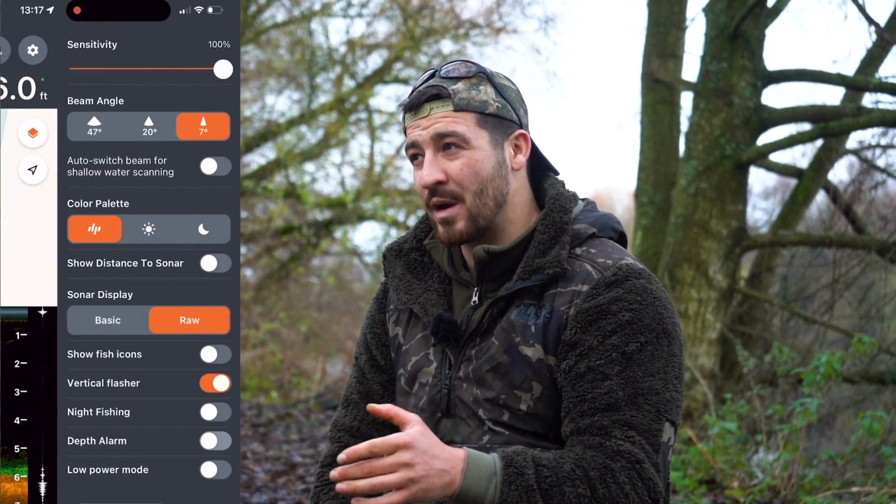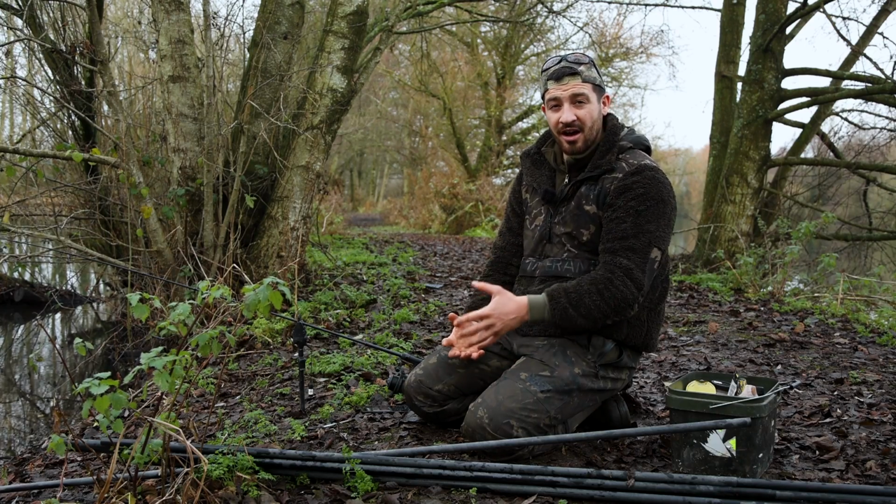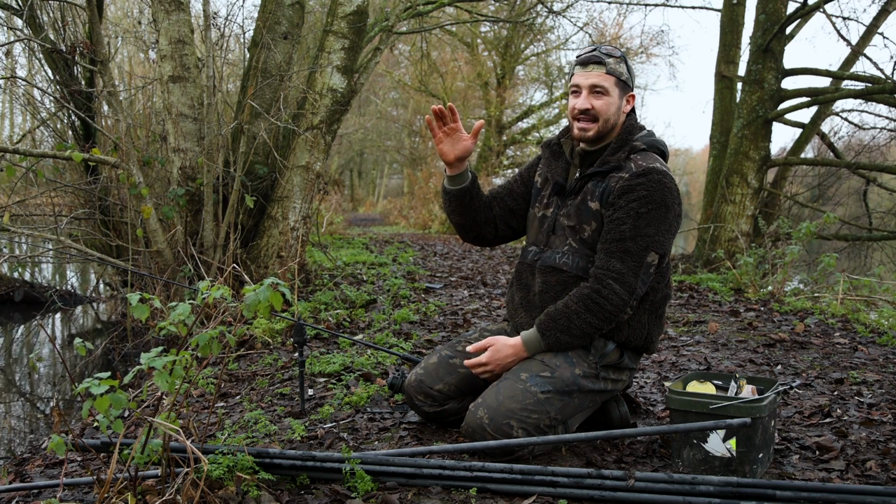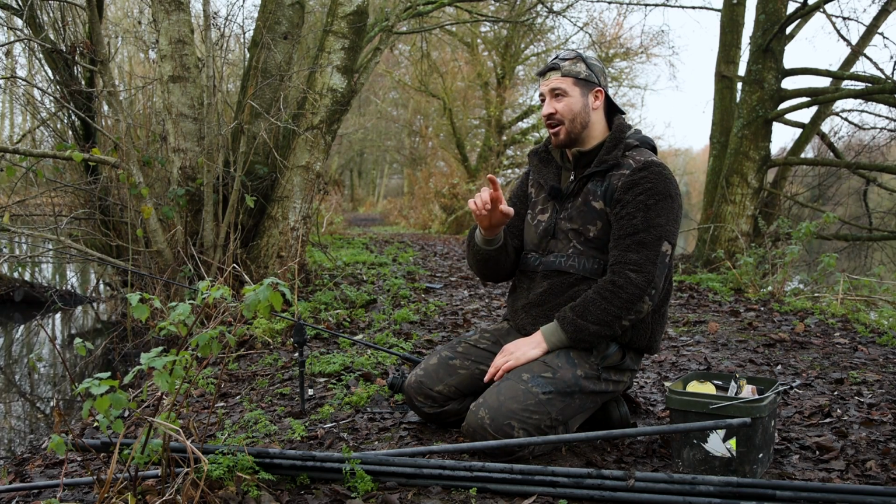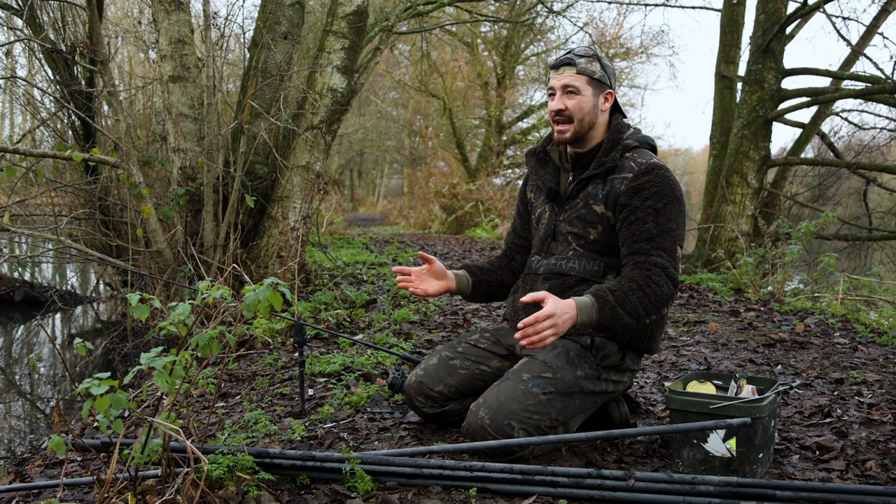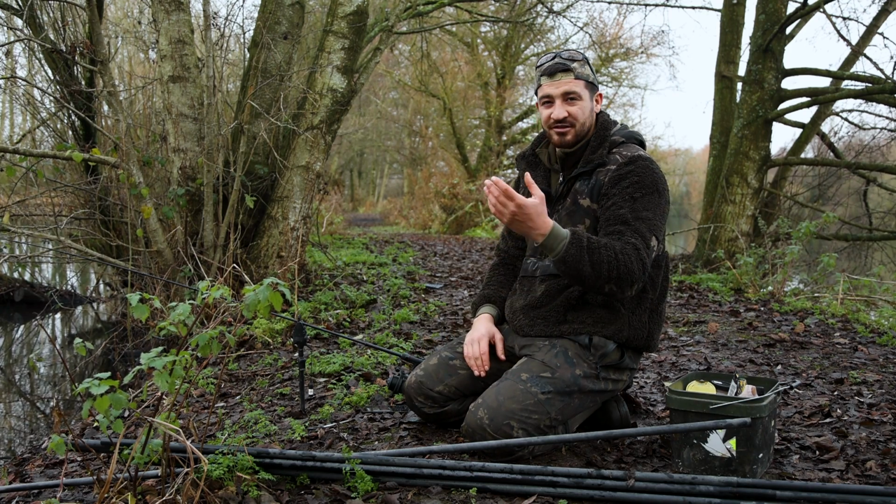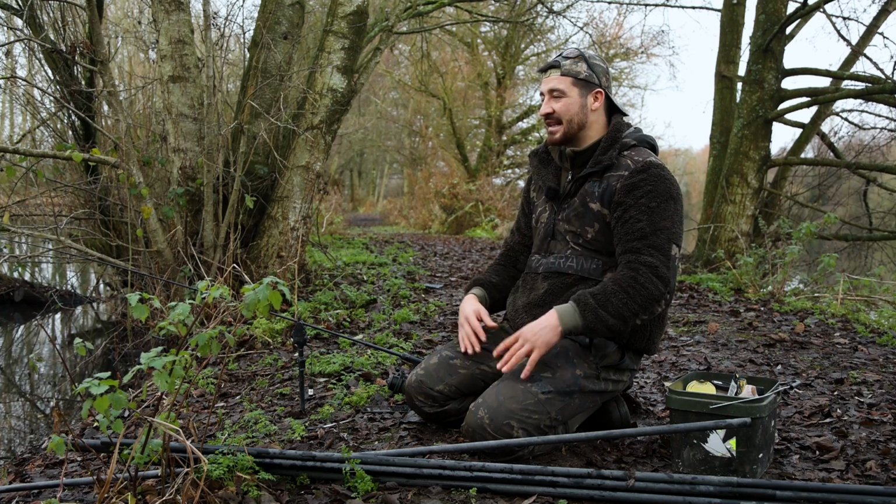Now, you always want to go as high with your sensitivity setting as you possibly can because it's going to give you more information of what's out there in the lake. However, there's times when you can't go really sensitive because you'll get feedback from things within the water. Take in the summer when you've got a bit of an algae bloom on the lake. If I was on 100% sensitivity, I'd be getting loads of feedback from the algae bloom, and my phone screen would be full of little yellow dots that are messing up the whole reading.